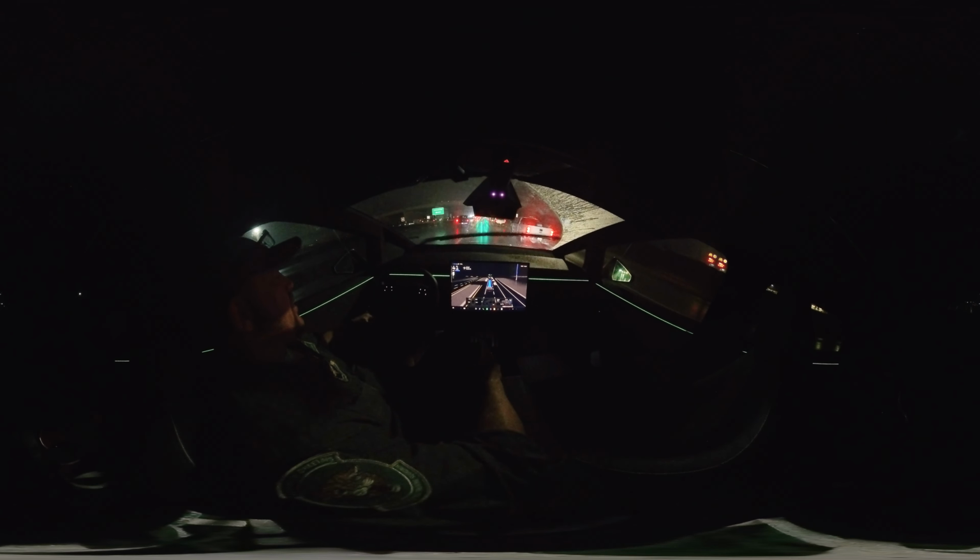Made me a little nervous there. I added a little bit of braking. Wet roads, heavy truck. Probably didn't need to do anything, would have been well clear, but still made me nervous.